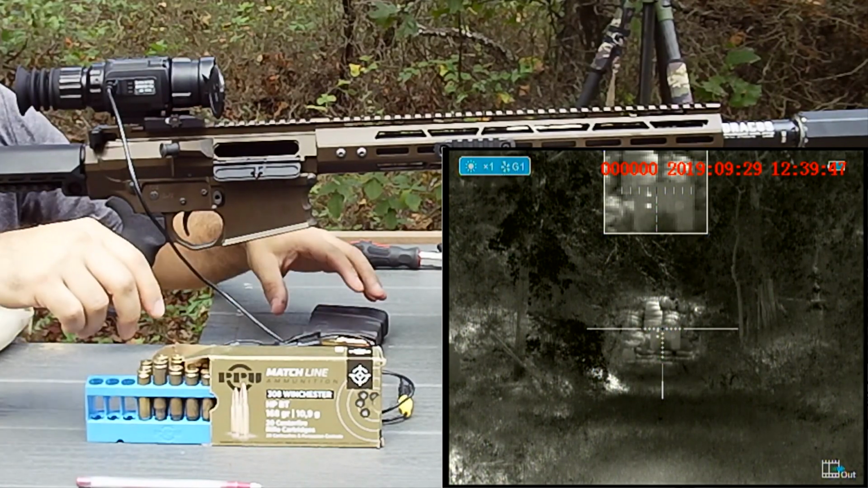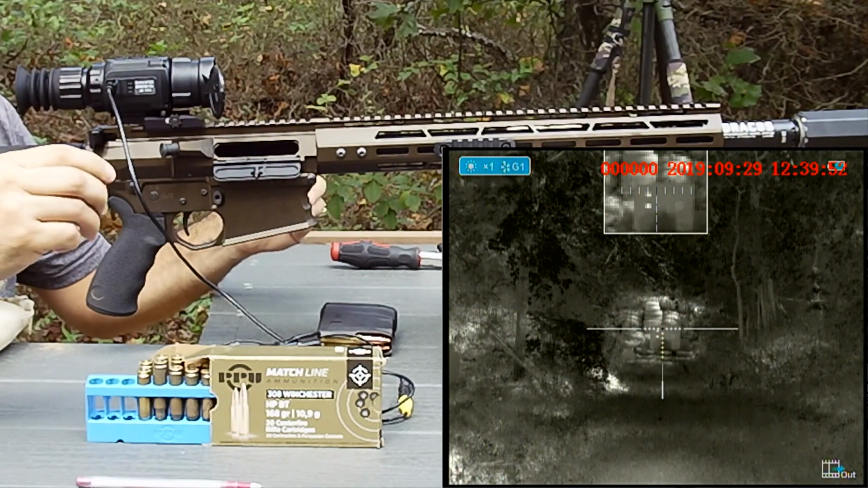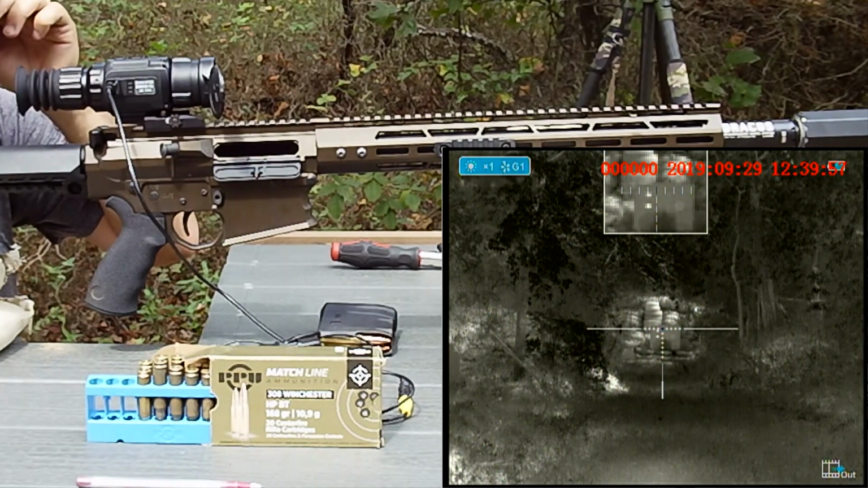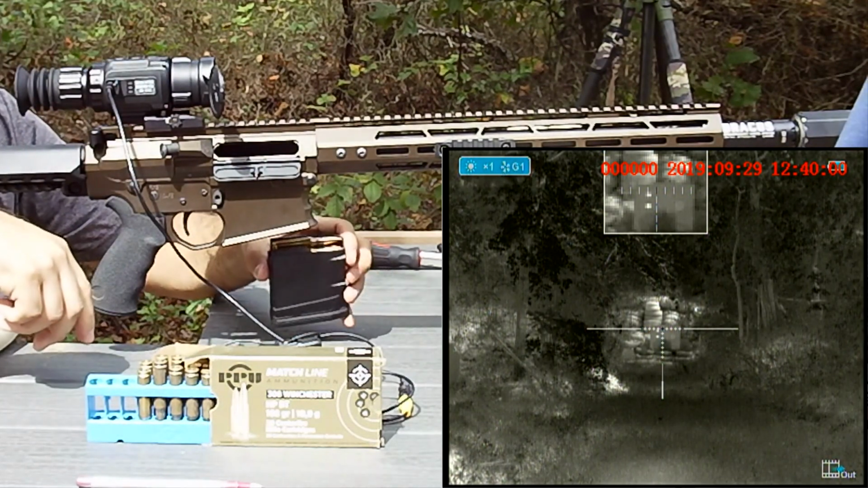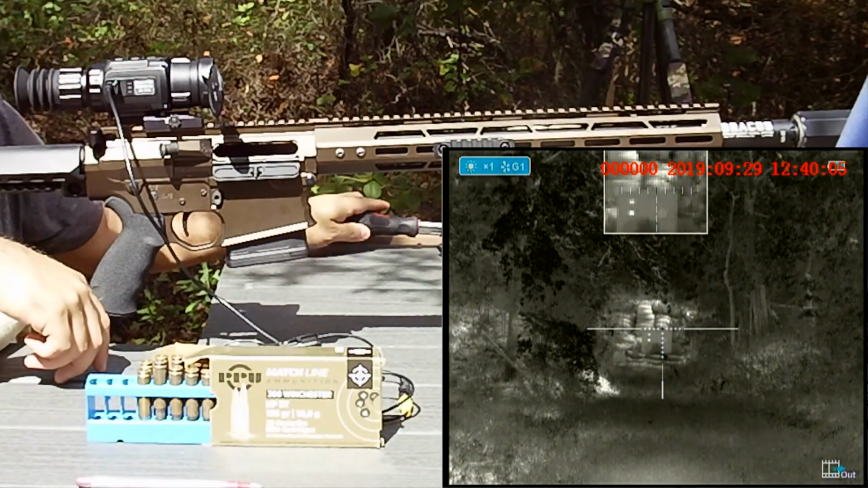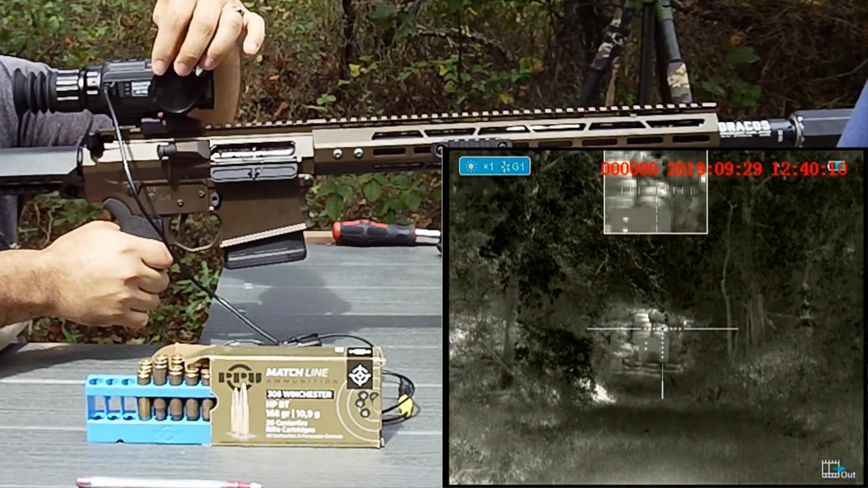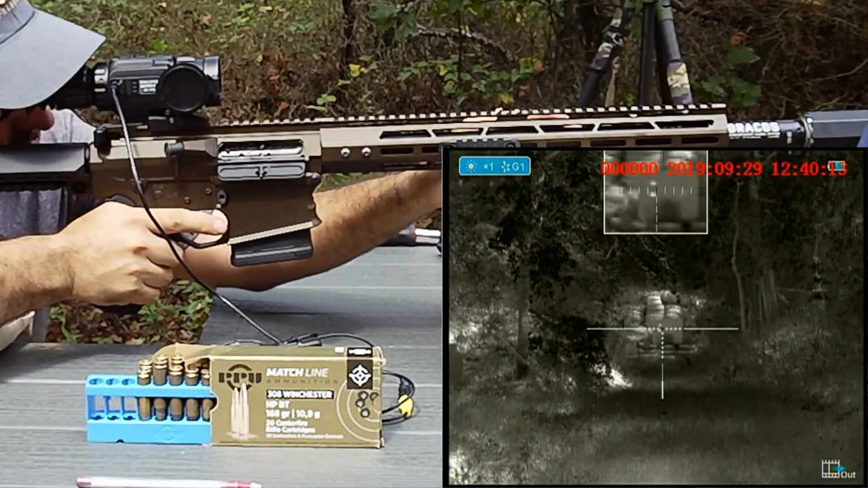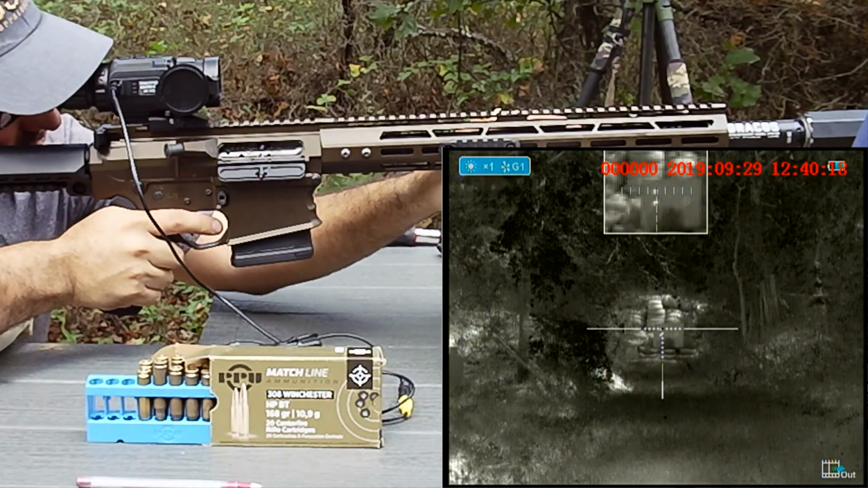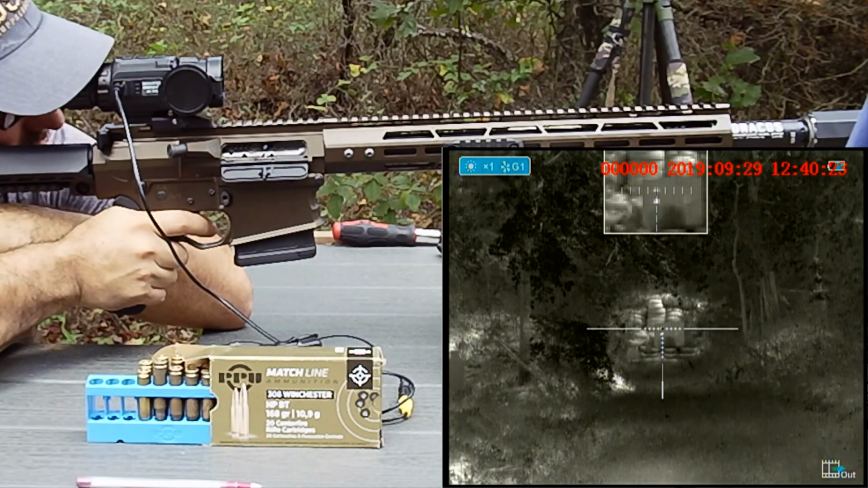Alright, now we're shooting the PPU match line, 168 grain, at the top thermal hotspot down on the range. I'm going to leave the reticle the same so I don't screw myself up changing reticles. Thus far the scope is maintaining its focus through shooting, which is fantastic. Alright, here we go with 5 shots.